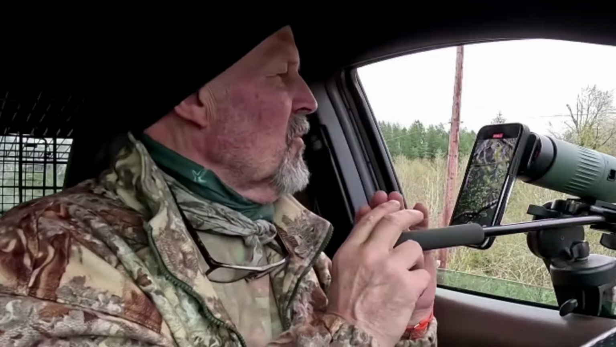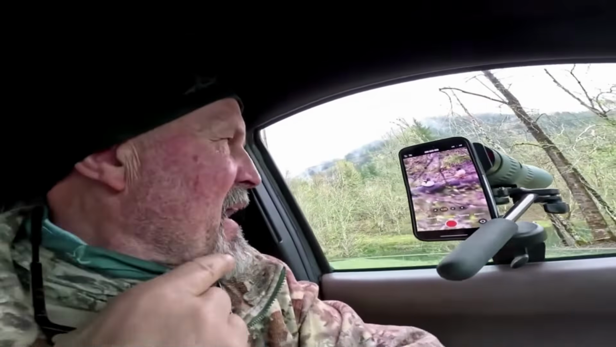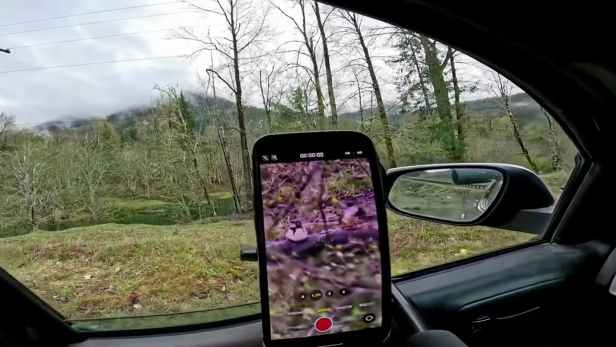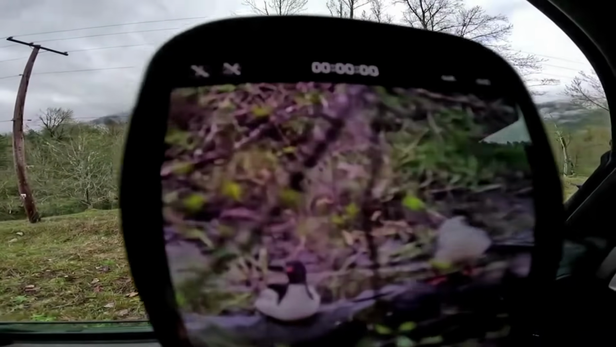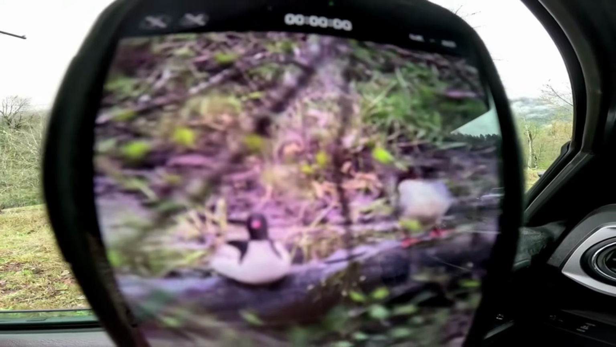Amazing how fast things can happen right in front of you. Oh, the one's coming back over. I'm gonna get it right here. Okay, this is really challenging. I moved the truck back and I've got a little bit of an opening. And both of them got on that log there and they're preening themselves.